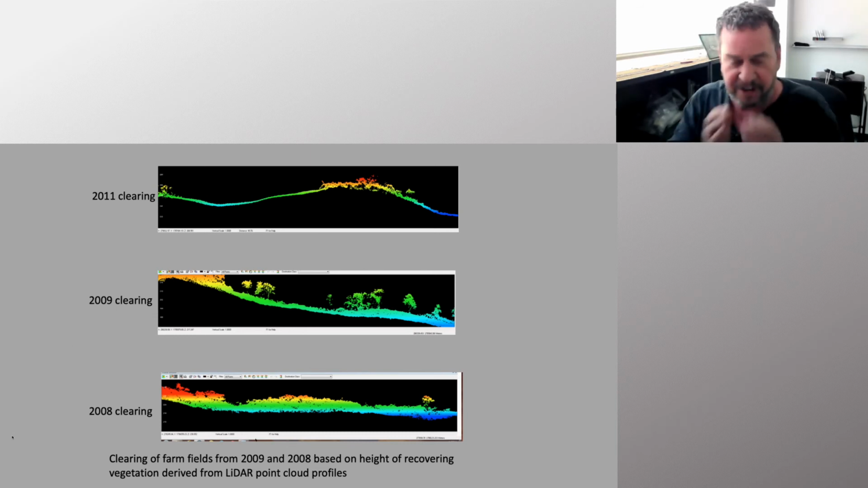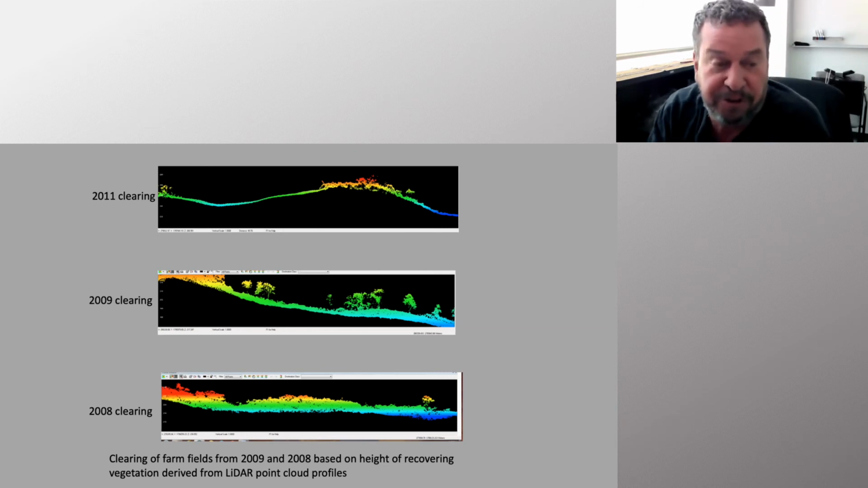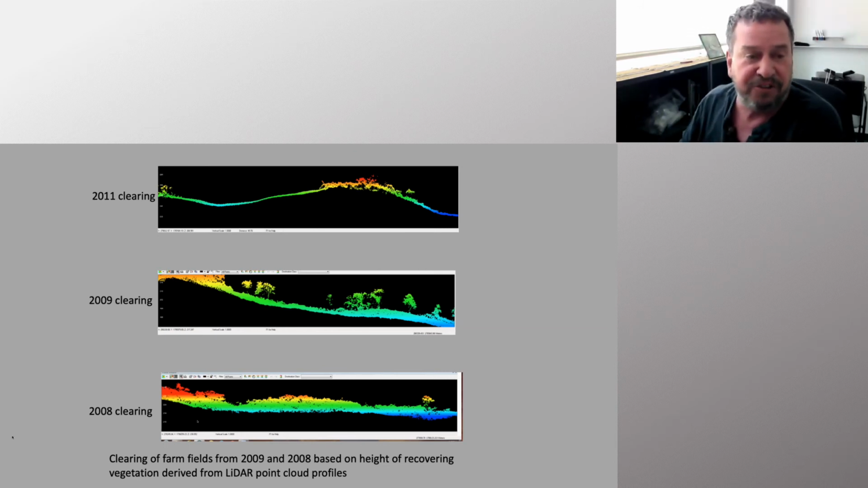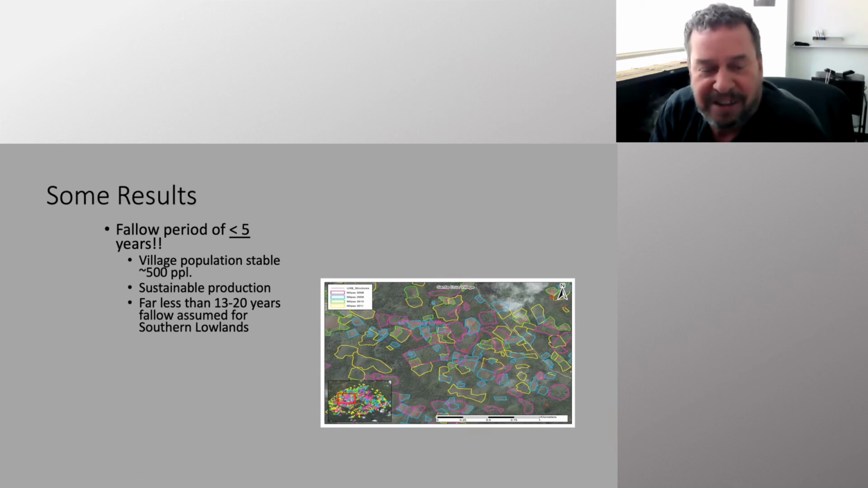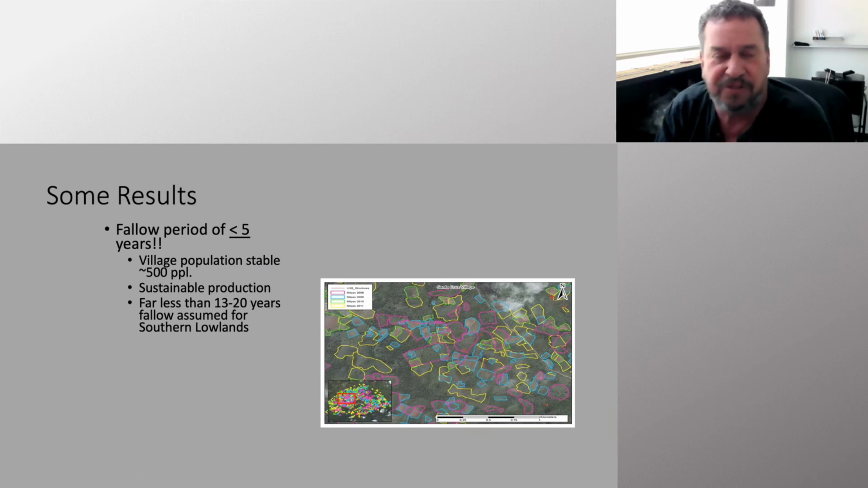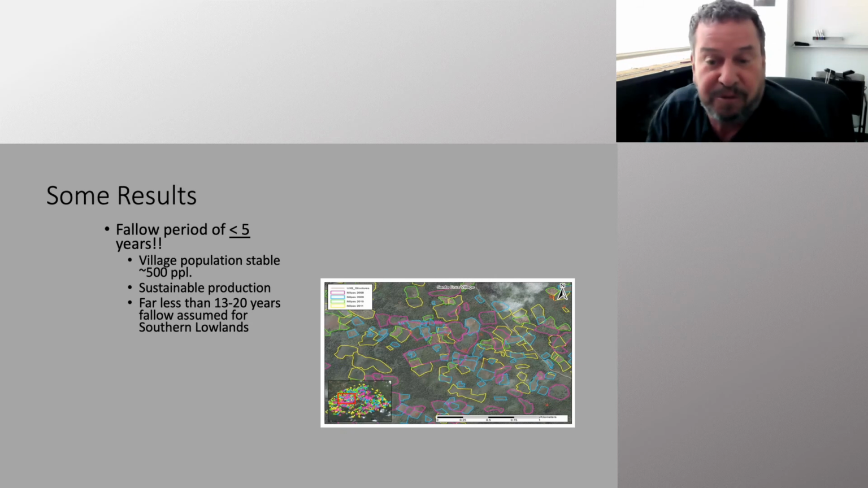And this one, the vegetation is back to about 3 meters, because in this area, we do get about 1 meter of vegetation growth per year with the very high rainfall we get. So the results kind of looked like this mosaic. We found that in Santa Cruz Village, the fallow period is rarely longer than 5 years. So most fallow periods are between 1 and 4 years for most areas of the landscape.